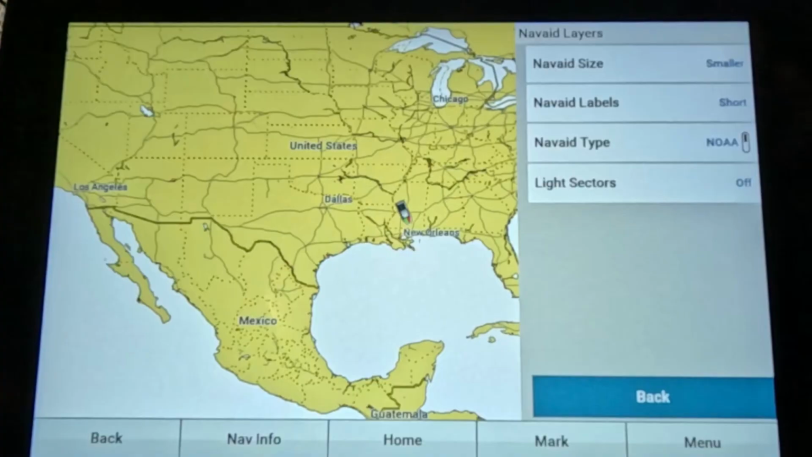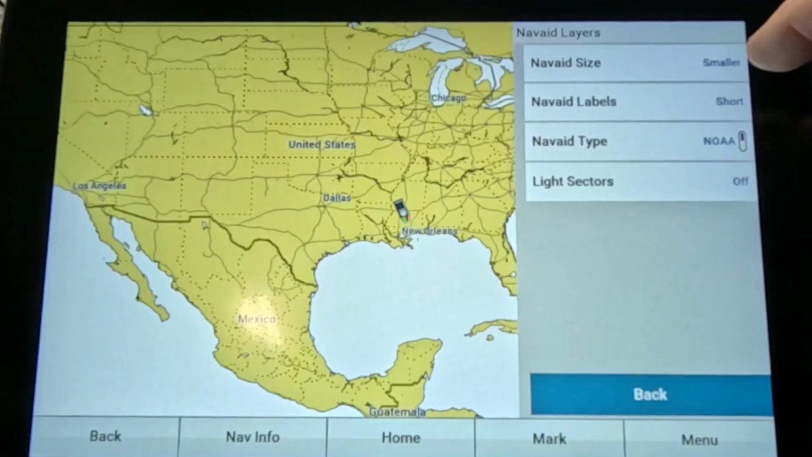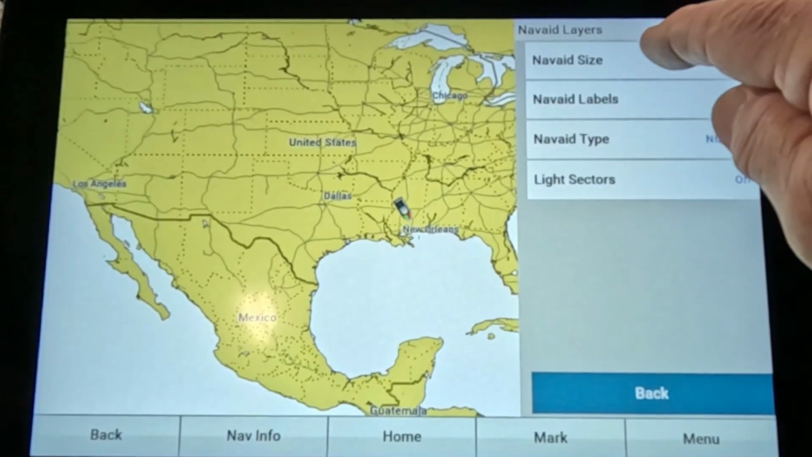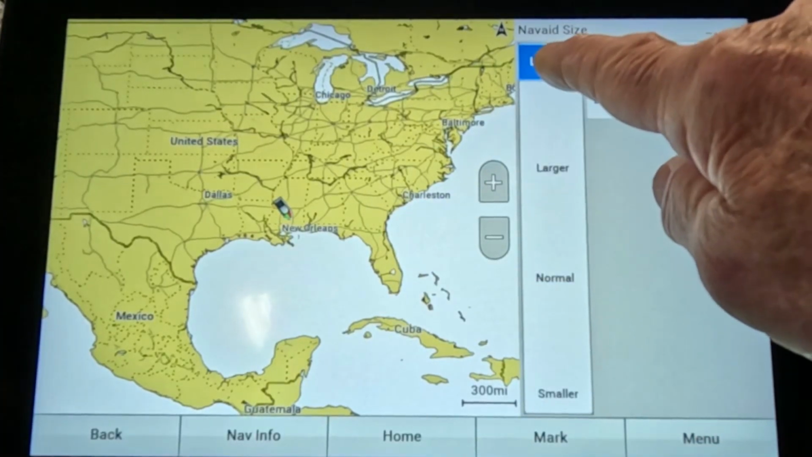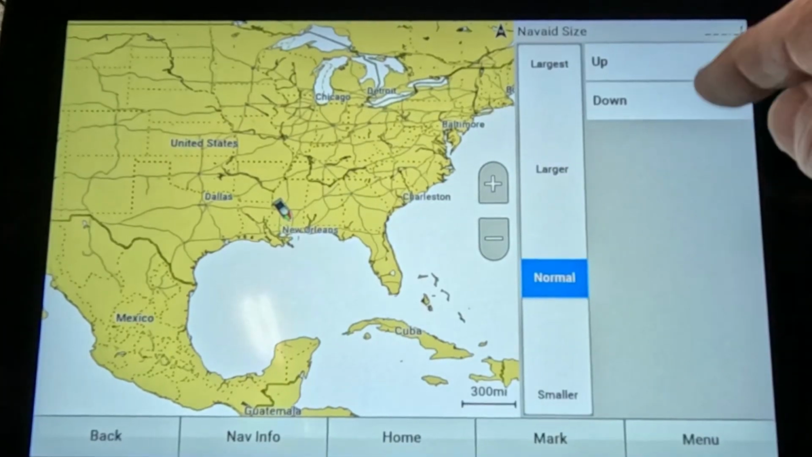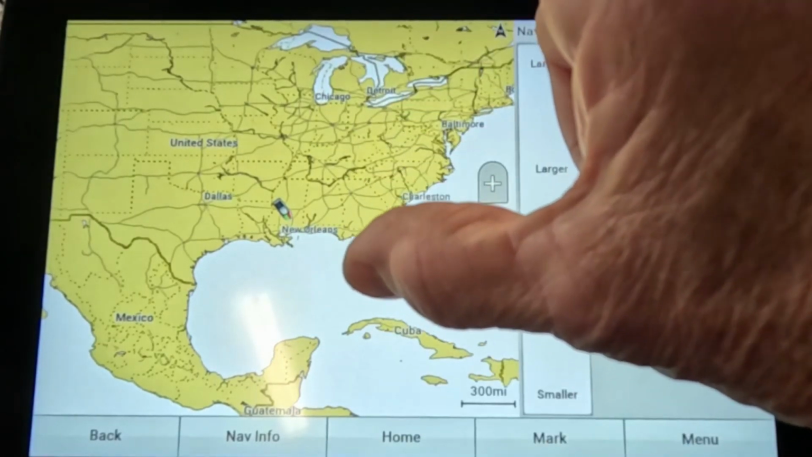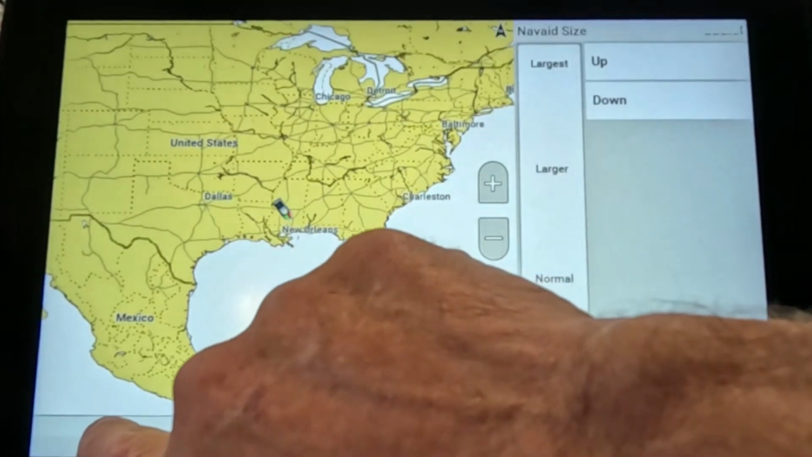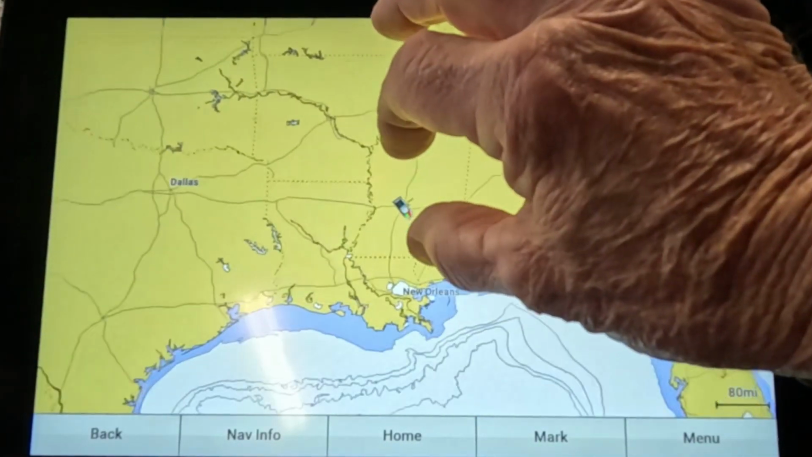Now in the nav aid, you can turn the labels and stuff bigger and smaller, however you want to do it. I leave it just like it is at default, but if you want the nav aids larger or normal, however you want them. Let's put it on normal just to have something to do. What that does is make bigger icons on your screen. I like them small. I like to keep everything pretty clean on my maps. Let's swell this map up some so we can see this better here.